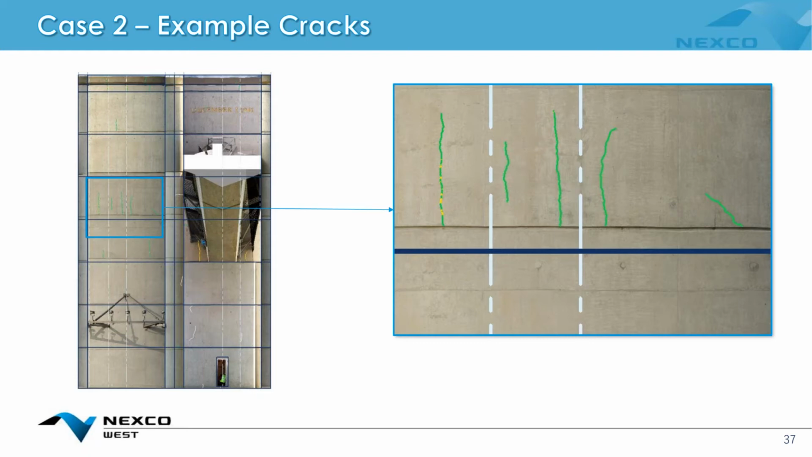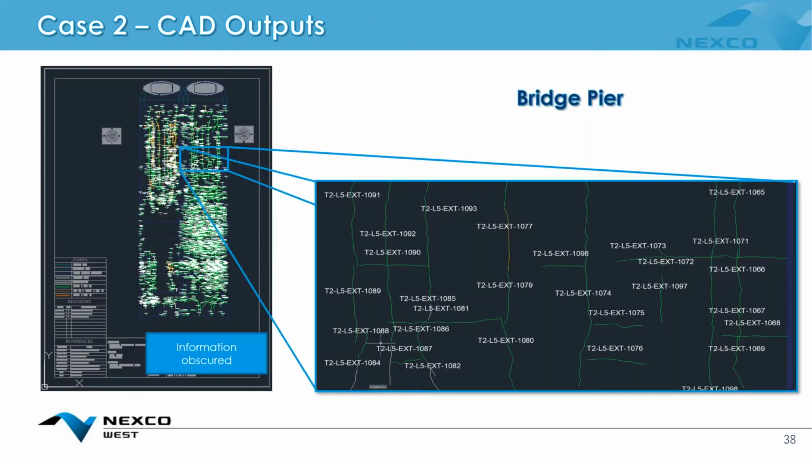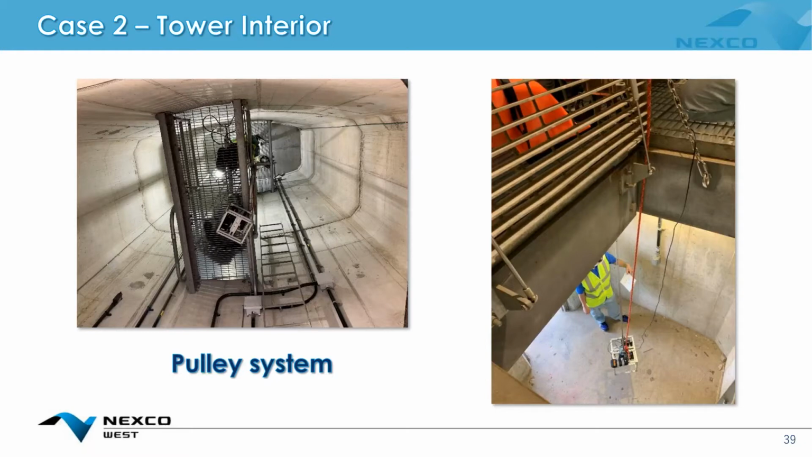All right, and then this is kind of a close-up of one of the towers. And all this was put into CAD. And I'm going to show you a little bit more about the deliverable outputs in CAD and how we can host this online. And the online hosting bit is very important in the COVID situation.